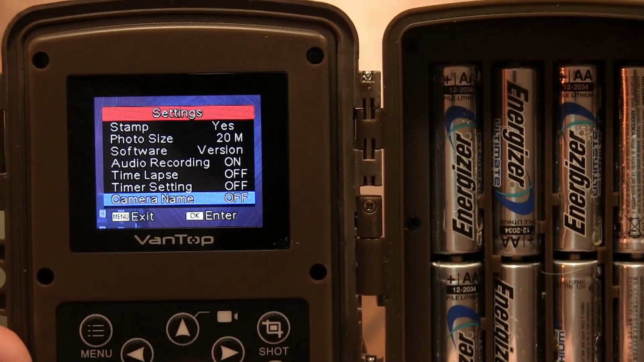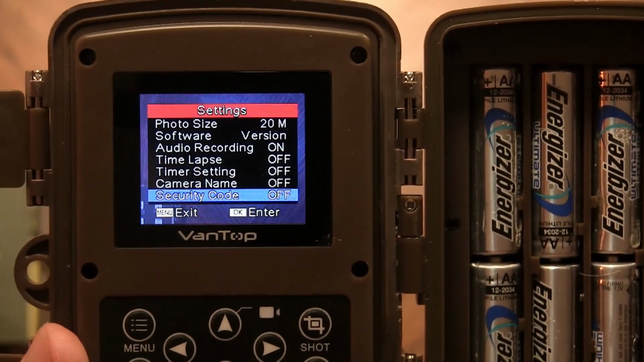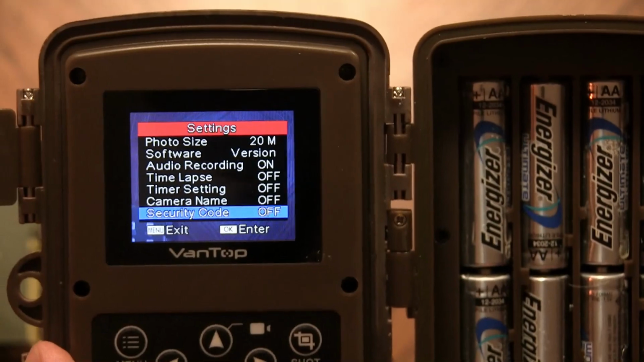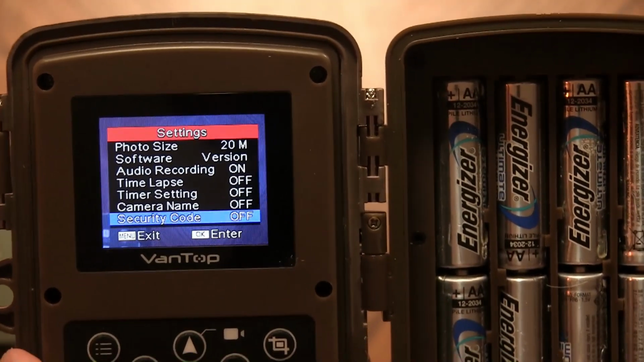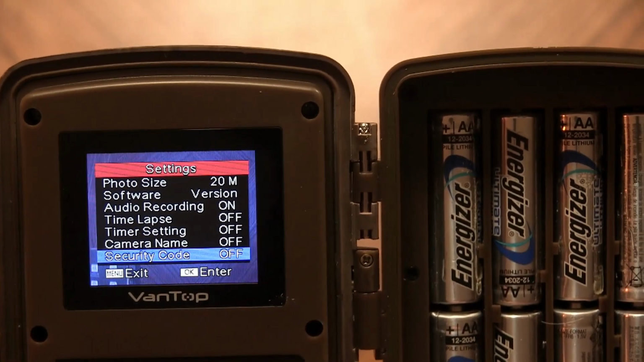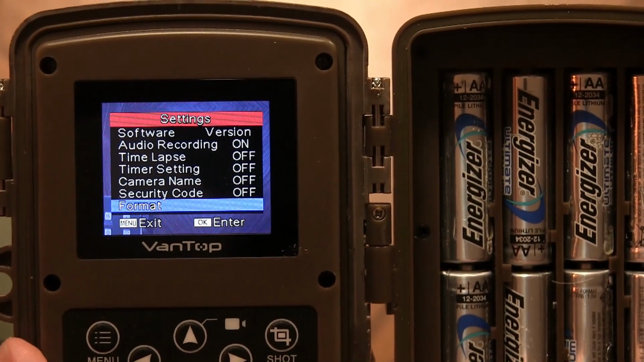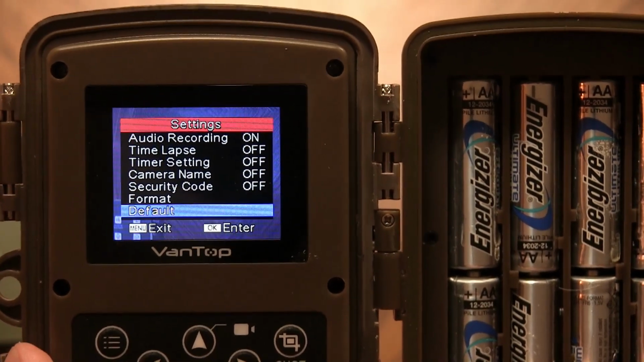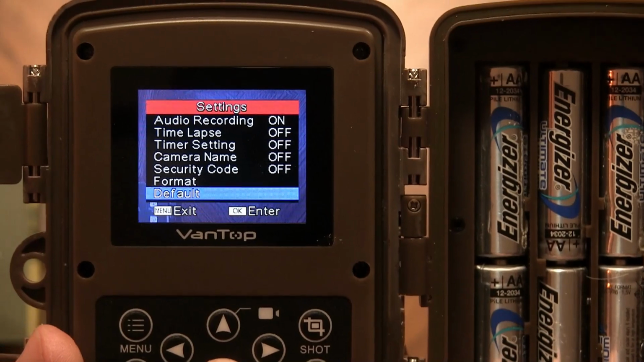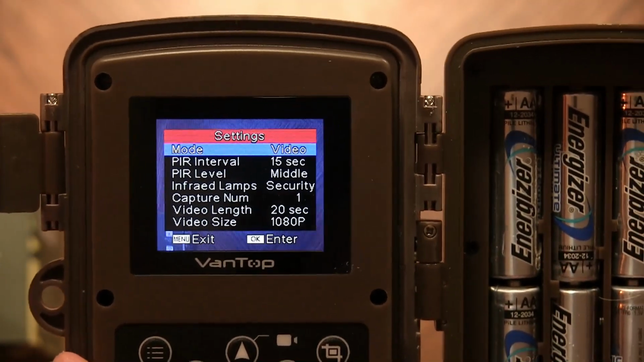You can give it a unique camera name. Here's the security code. You can enter your own unique security code. And if anybody would steal your camera, they would have to have that code in order to access any of the settings or to make the camera operational. Here you can format your SD card. You can go back to the factory default settings if you would hit default there. And then we're right back up to the mode.